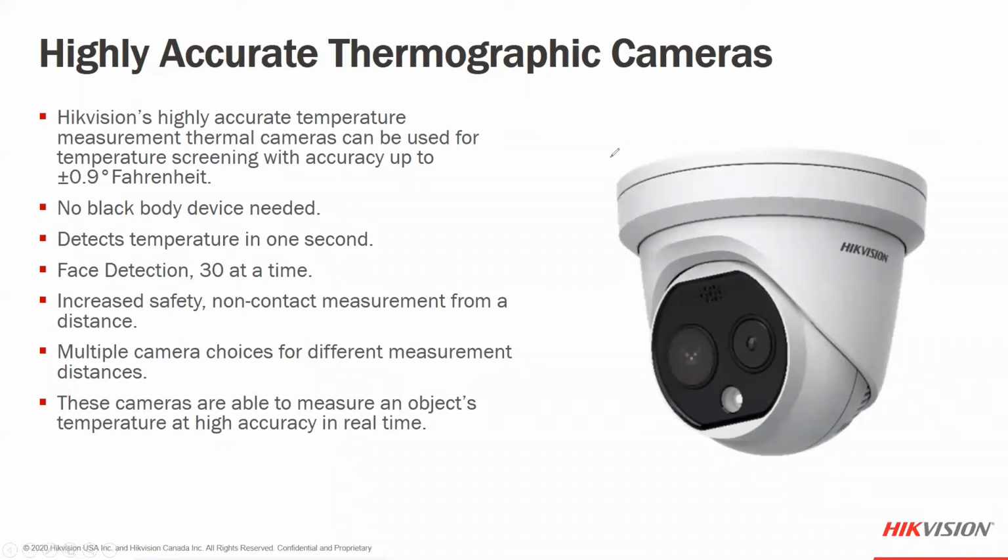All of the thermographic cameras that we have do support an accuracy level of plus or minus 0.9 degrees Fahrenheit. This is one of the pieces of information where we, as Hikvision, do a very good job: our accuracy level within the thermal camera's temperature range. So plus or minus 0.9 degrees Fahrenheit by itself, with no black body device needed.